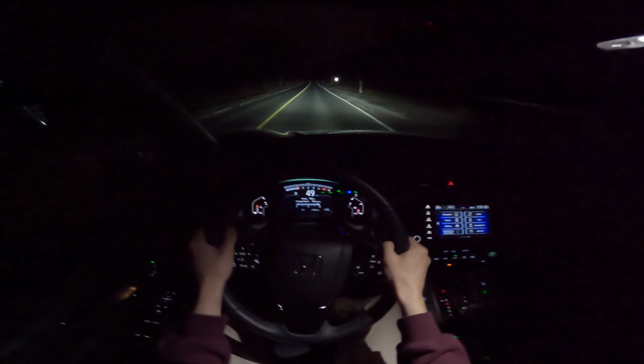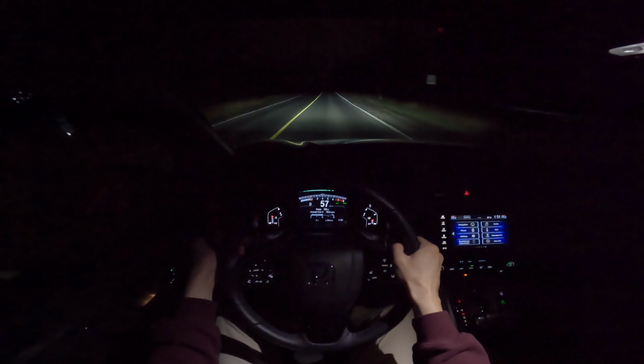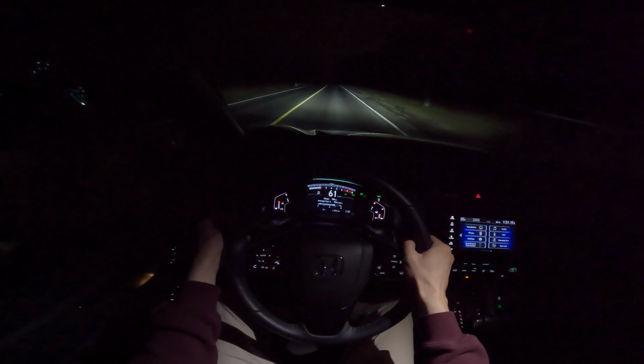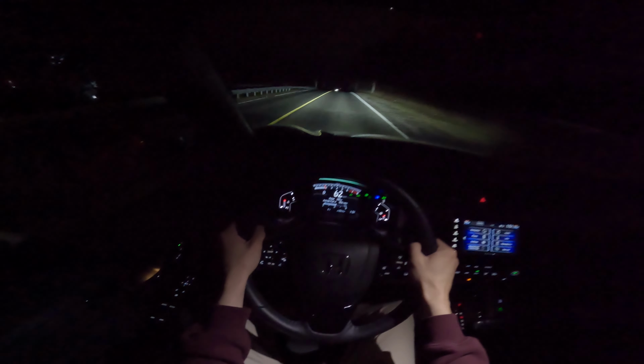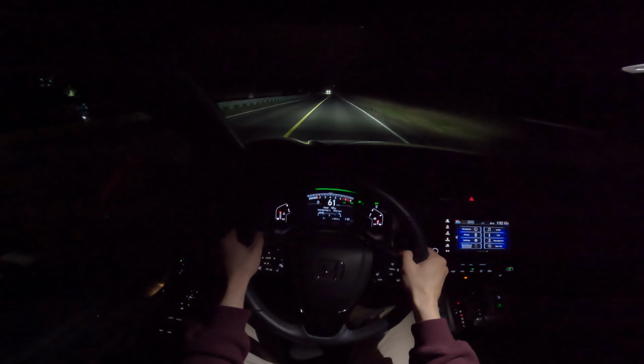And there we go, they're enabled. Let's switch on and off just to see the difference here. All right, and there it's back on. Let's see when it can see the car. Yeah, okay, it already turned off. I just missed the moment.